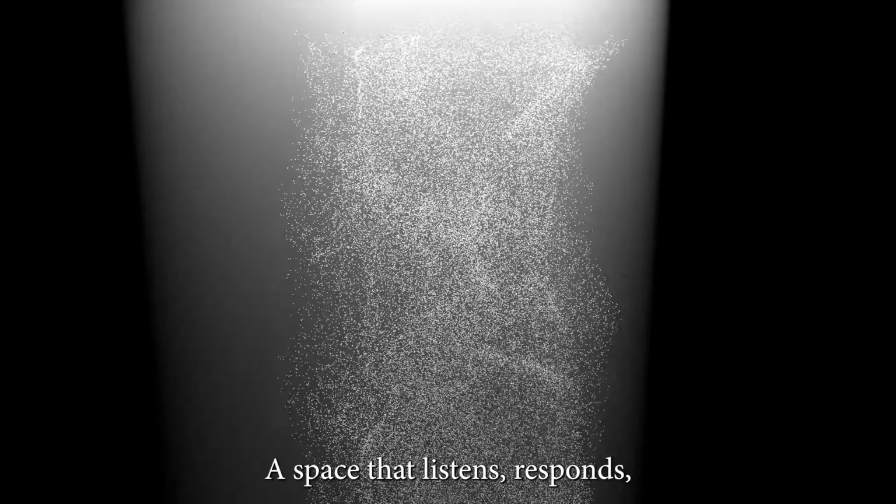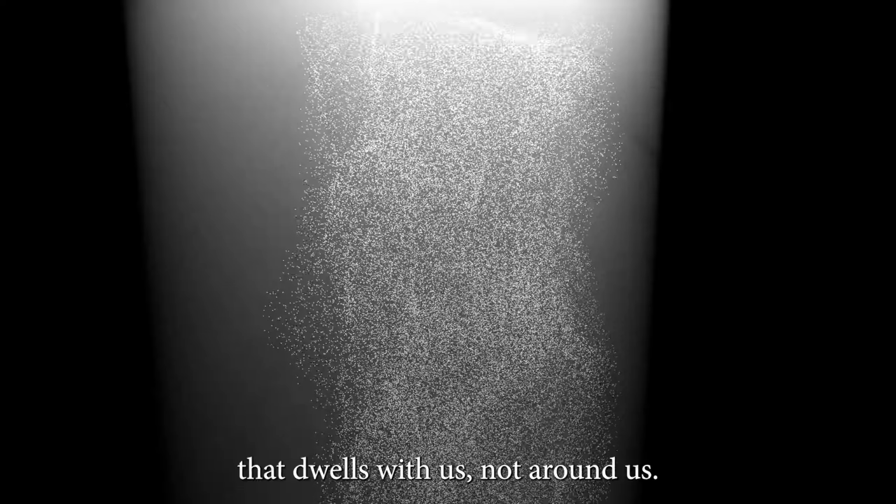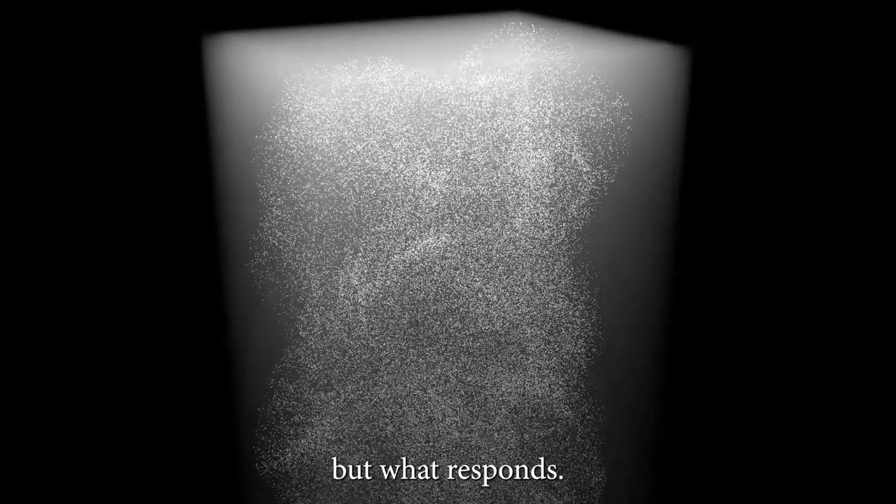Perhaps this is the habitat of the future, not composed of walls, but of possibilities. A space that listens, responds, and disappears again when it is no longer needed. A space that dwells with us, not around us. Architecture here is not what stands, but what relates. Not what contains, but what responds.